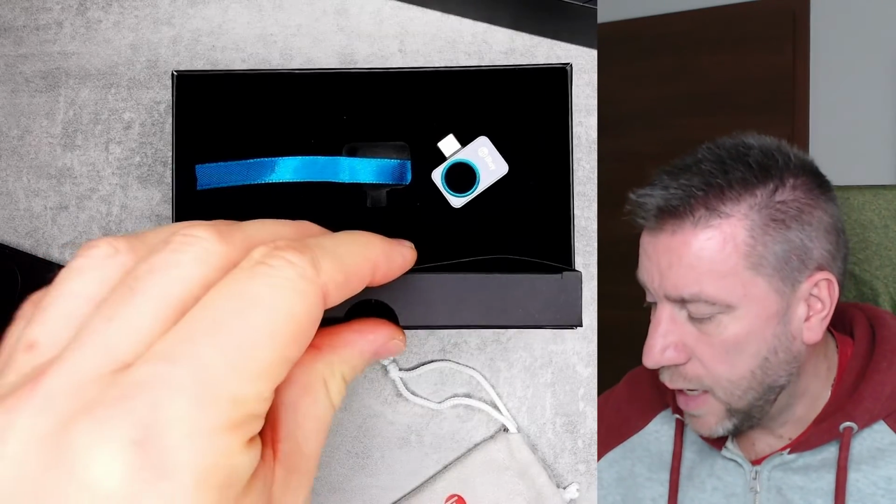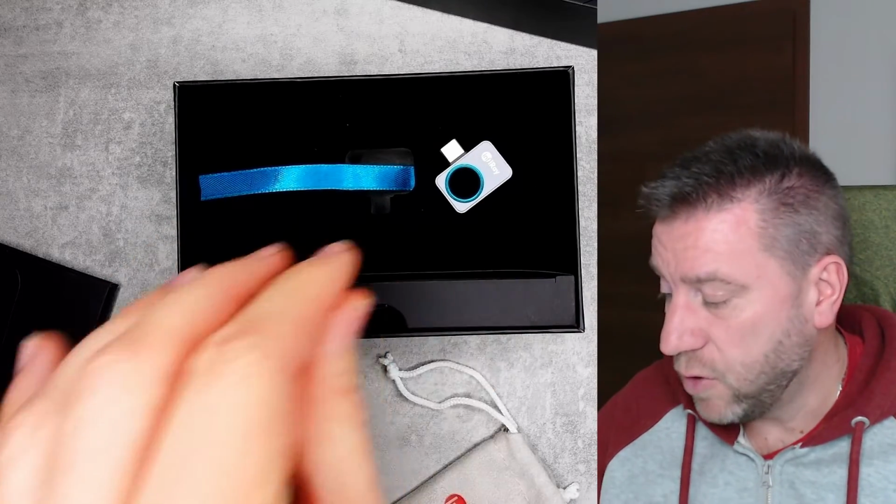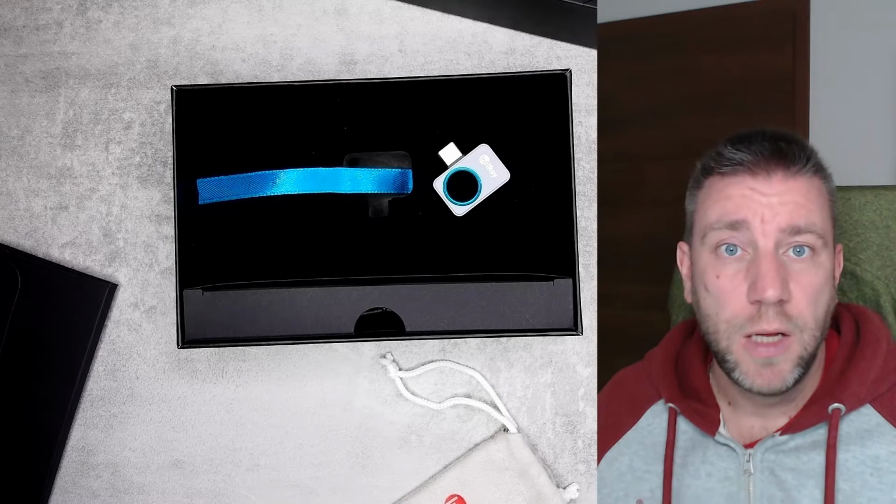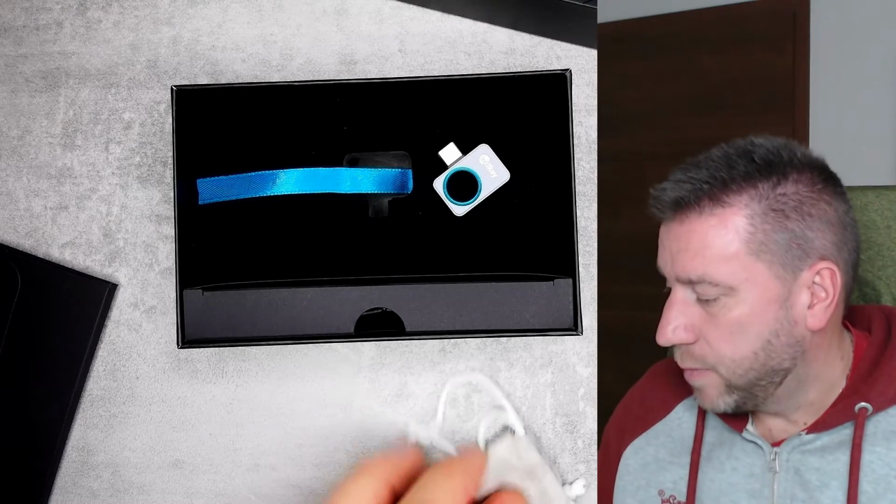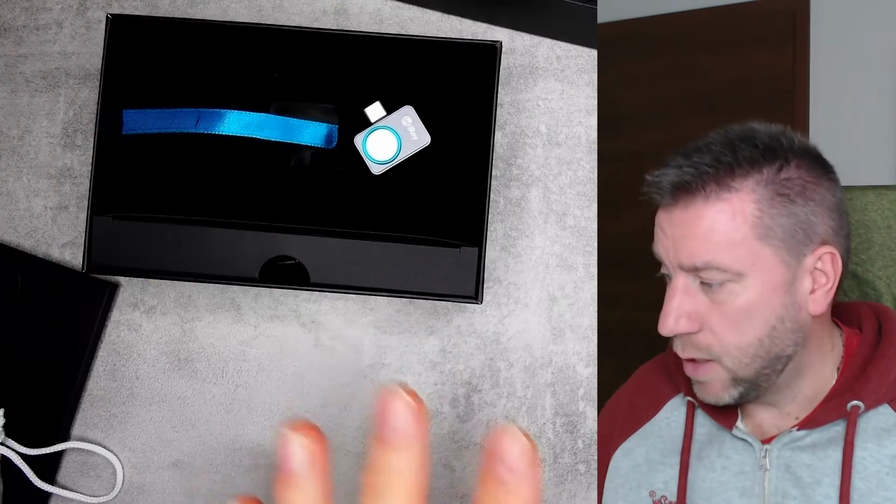And it is just a normal imaging device. So if you use this USB cable to plug it into your phone, into your laptop, it will show up just like a webcam or like an external USB camera. So you can use it that way as well. But then the picture is going to be black and white because all these fancy pictures are basically applied in software.